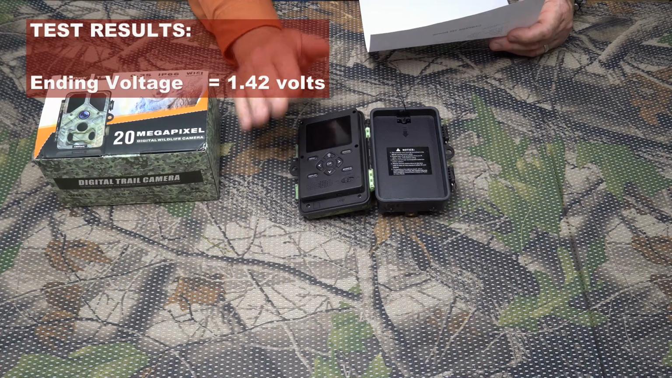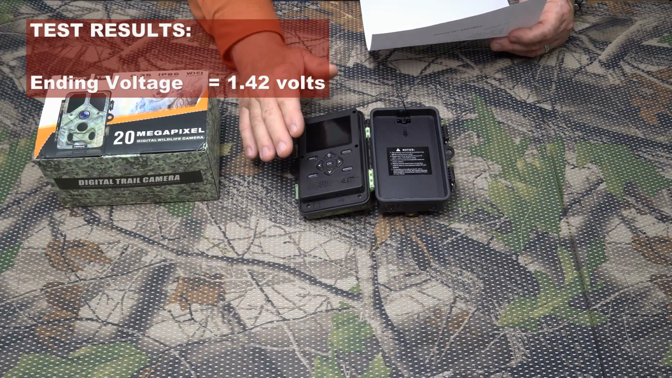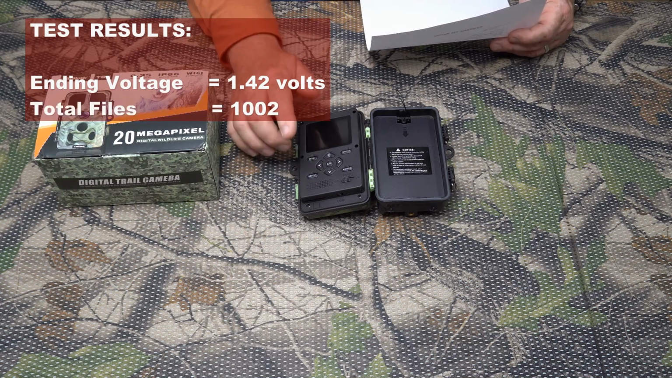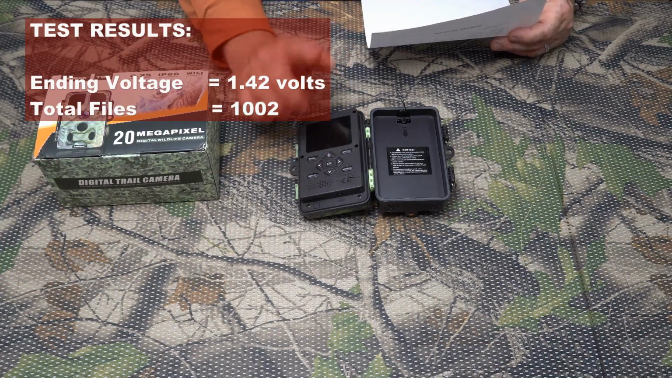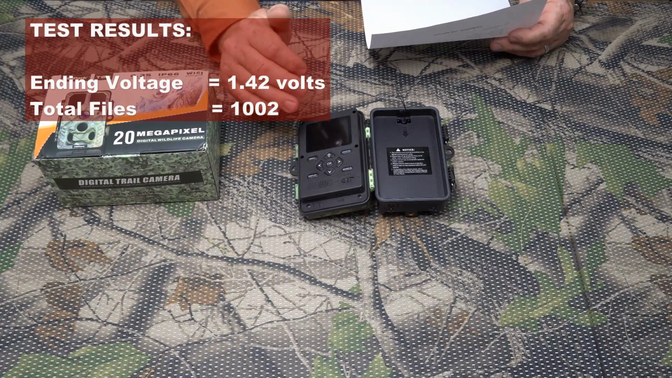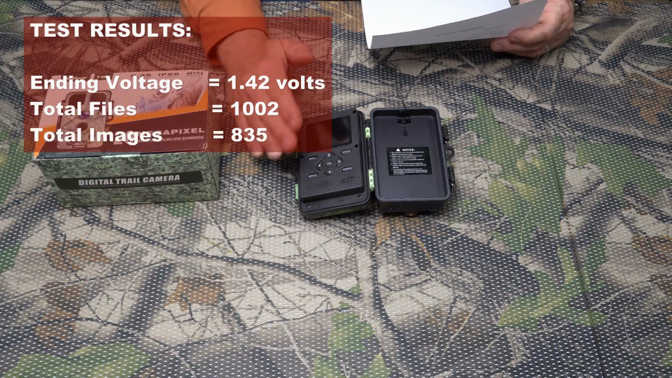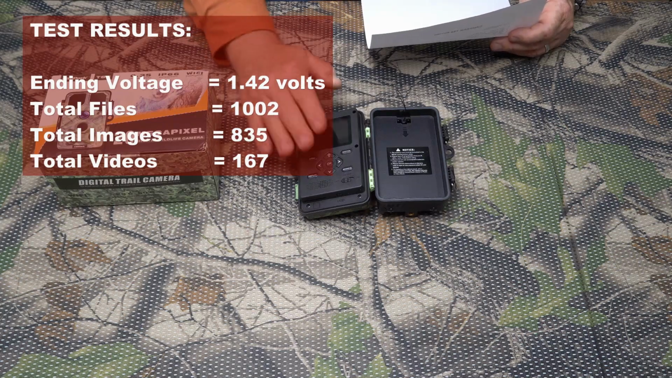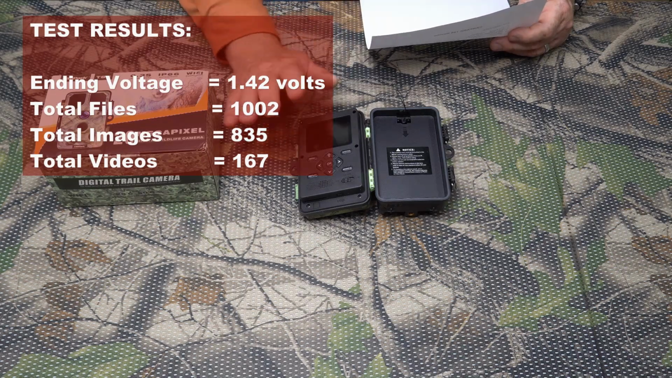Now that seems like a large drop in voltage for only 16 days, but the camera recorded 1,002 files. All right, so that's a lot of files to record. Now remember, I had set it to take 5 pictures, not just 1 picture, and a 15-second video. So the total files, 1,002 files. There were 835 images and 167 video files. If you divide 835 by 5, you get 167. So the camera worked flawlessly in that area. It took 5 pictures for every video flawlessly, no errors there.